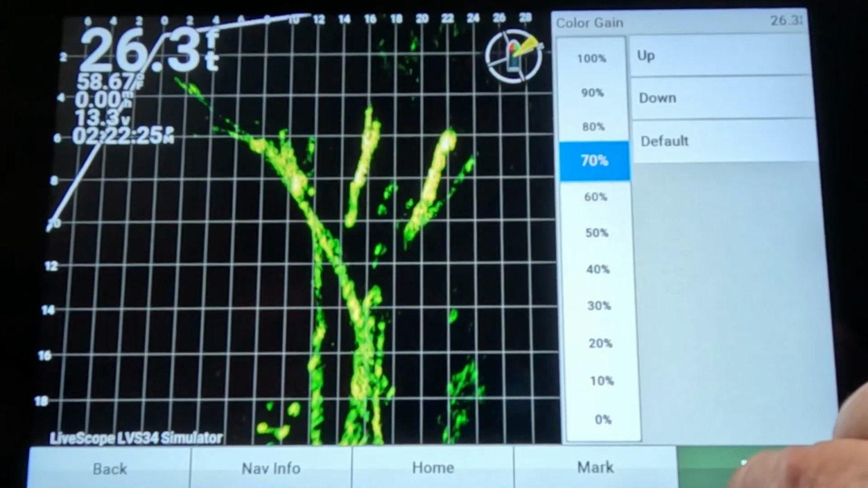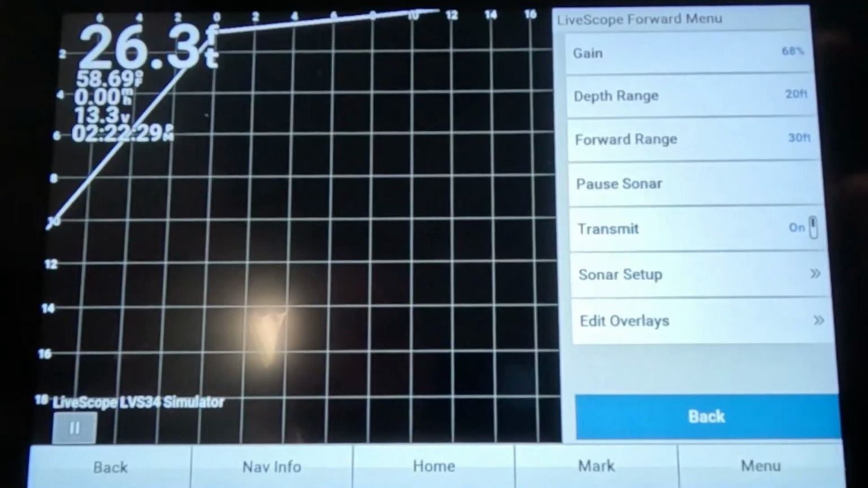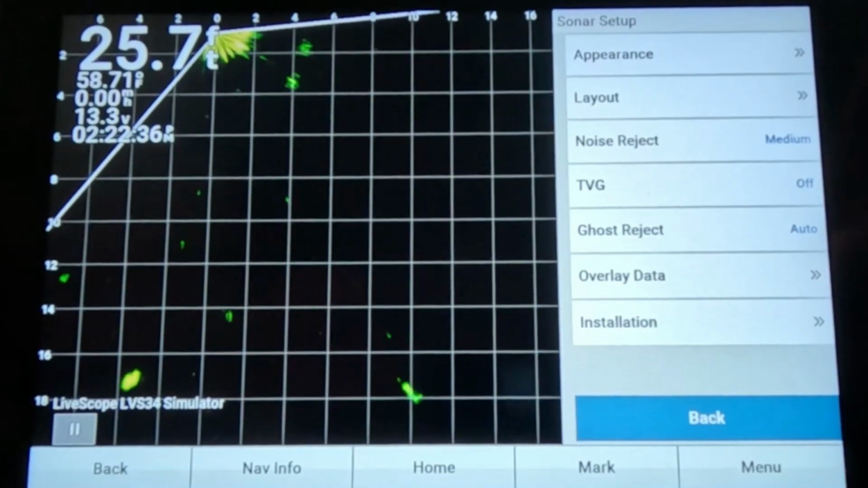It depends on how much junk you got in the water. So this is what I'm telling you, are just good starting points. They're not nothing written in stone right here on any of this stuff. Whoops, I messed that up. Go back to sonar setup.